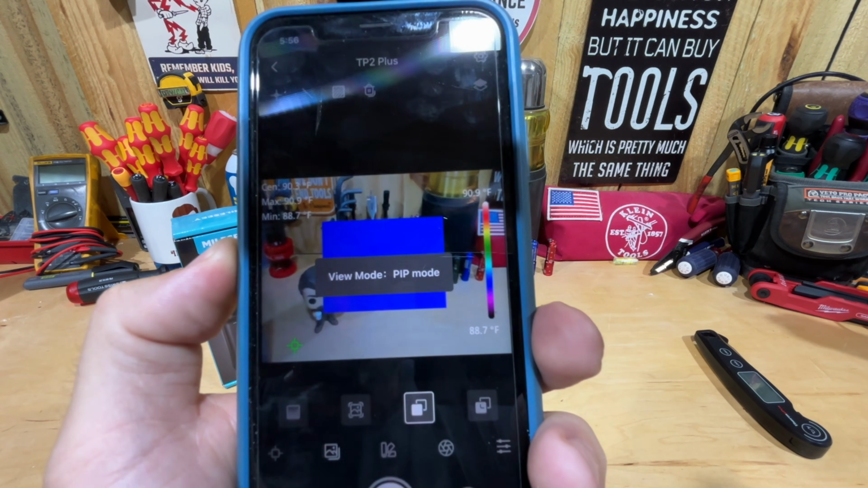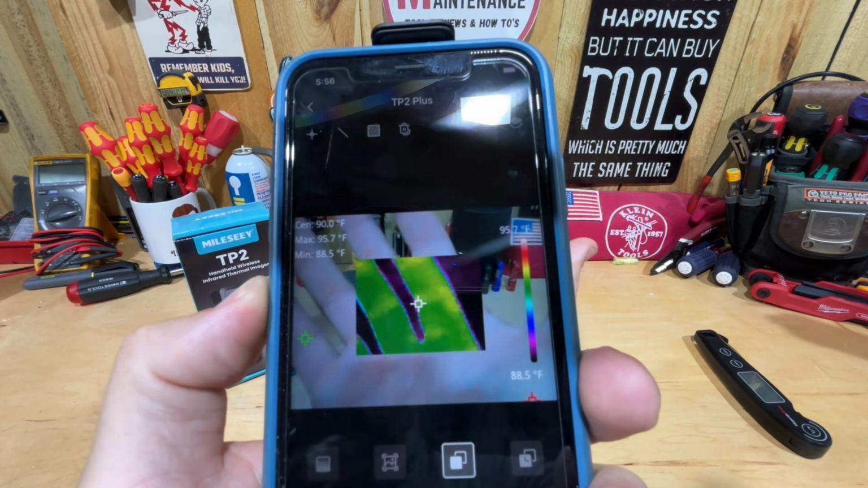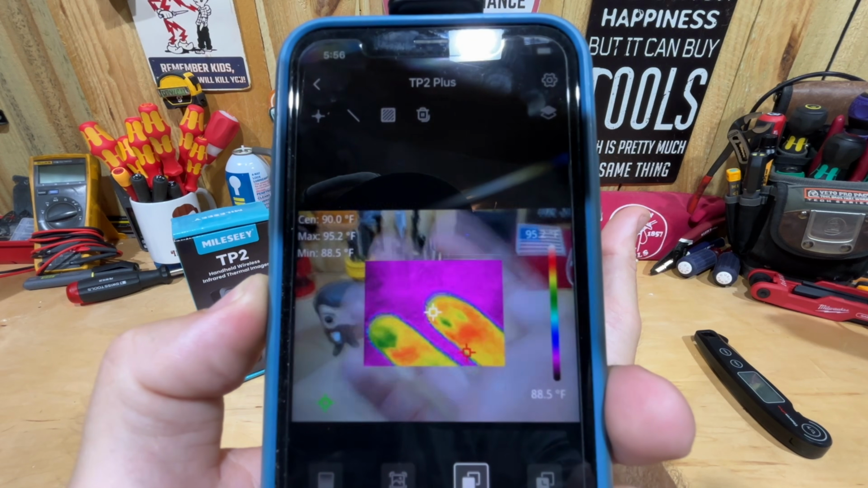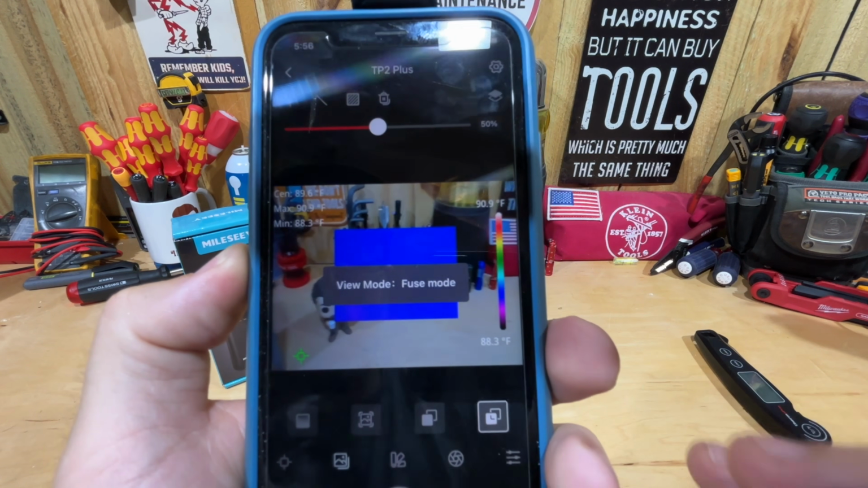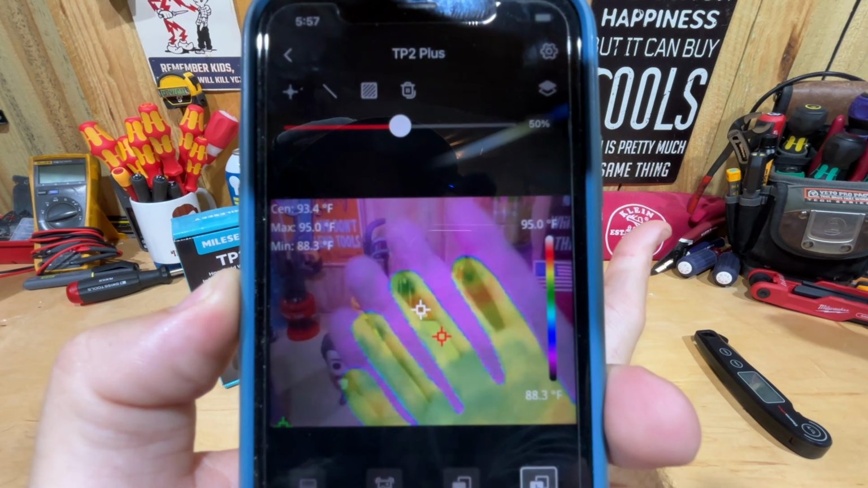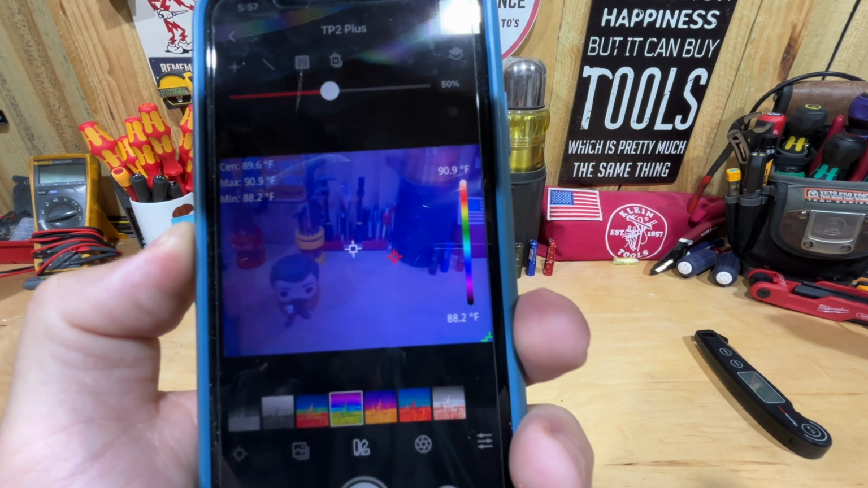Or you can go to picture-in-picture mode, which gives you some thermal imaging, but also shows you what's around it, so that if you need to see exactly what you're looking at in a certain area, if your whole screen is thermal imaging but it's not picking up something, sometimes it's hard to tell what you're looking at. So that kind of gives you both. And then this one over here is fuse mode, which overlays thermal imaging and your regular camera all at the same time. So that's all those options that you have. Again, that's the color palette. You got shutter correction there.